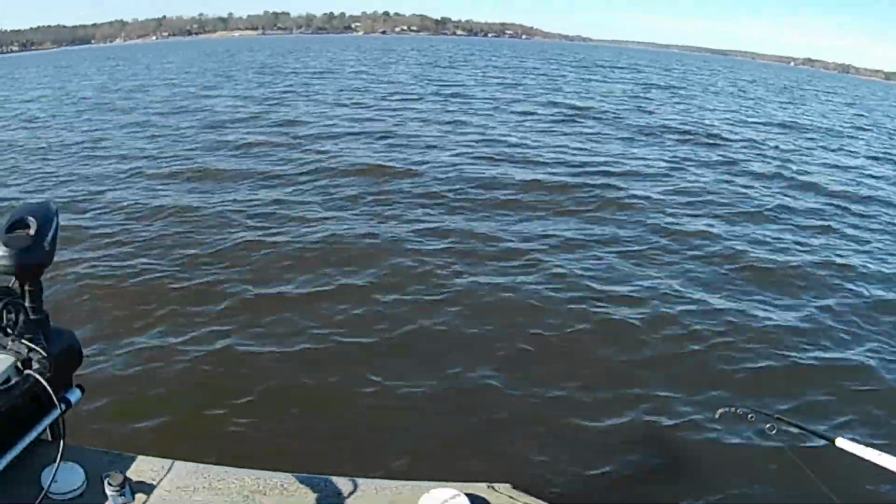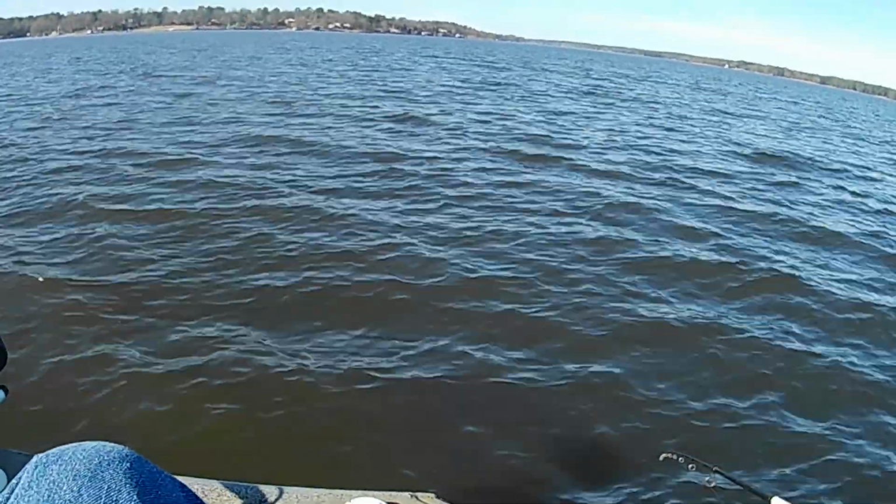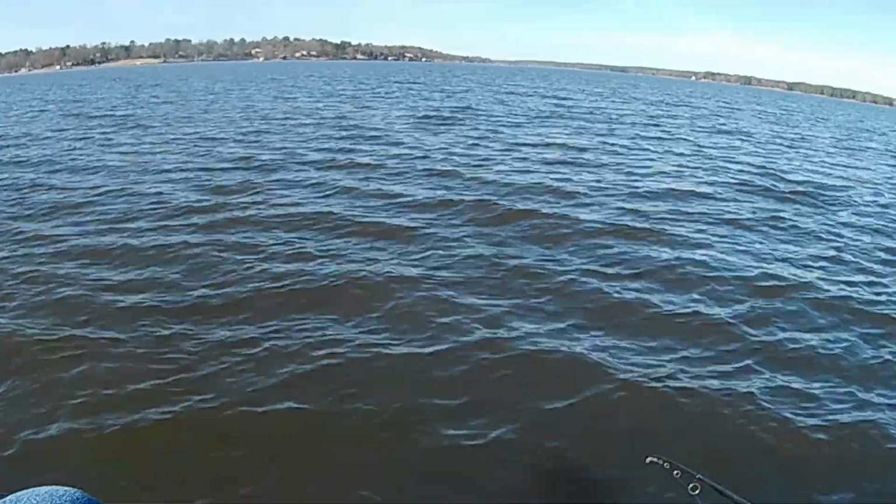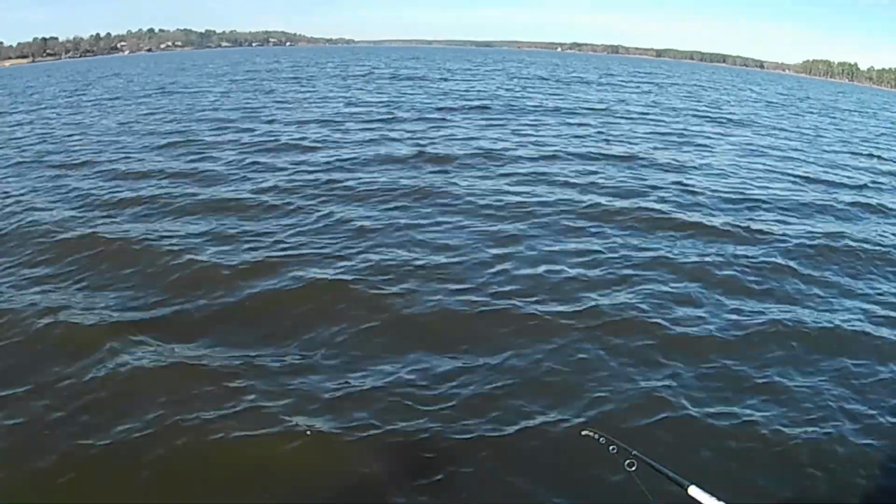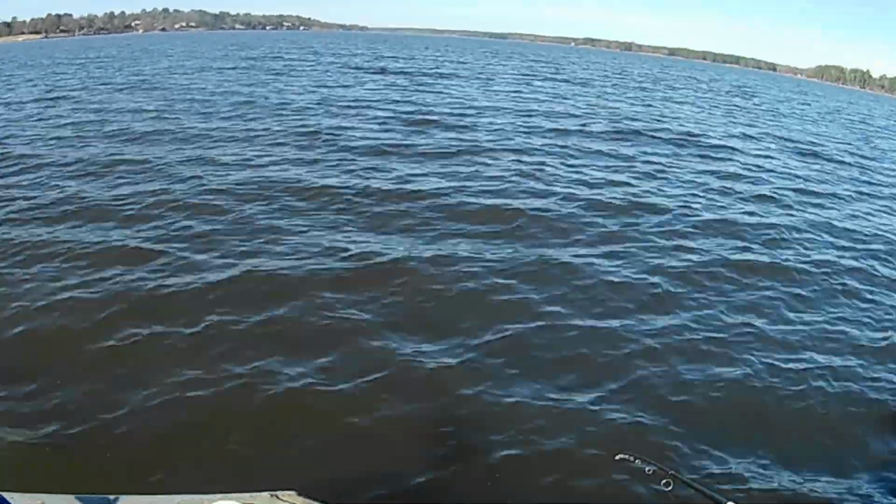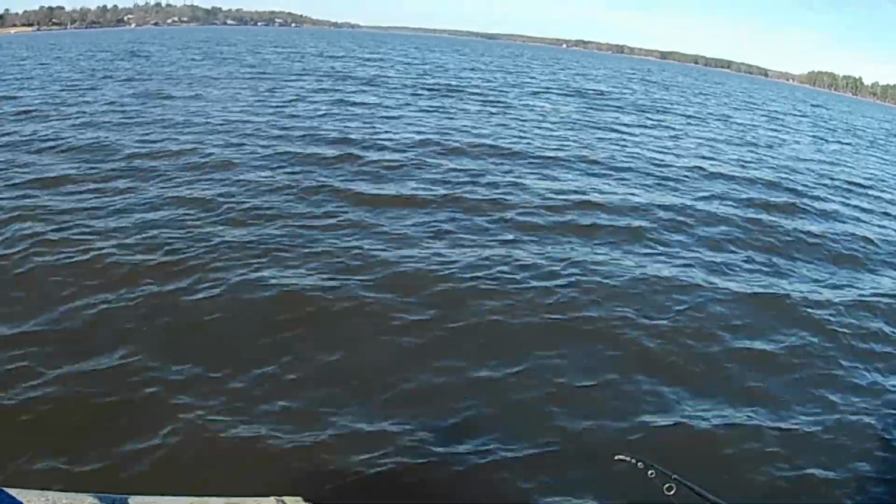The water temperature is 54.8, so it's kind of cooling off. Today's actually going to be a lot warmer day than it has been. It's going to get up near 70, I believe. But that probably won't affect the water temperature very much out here where we're at. So we'll just see what we can do.